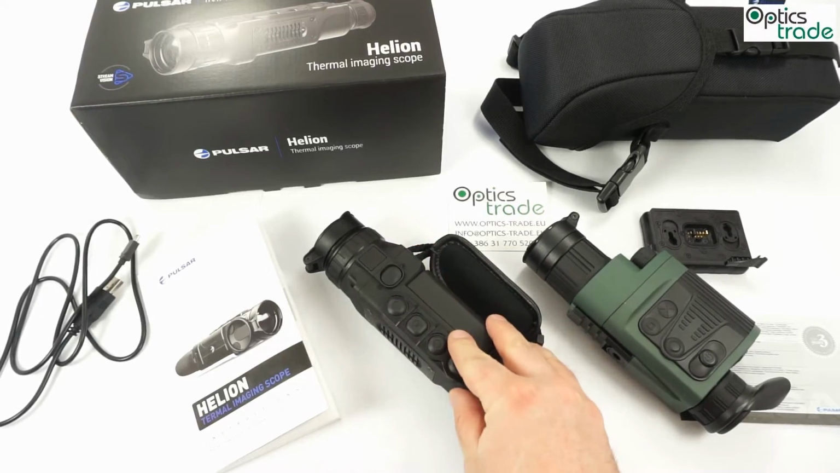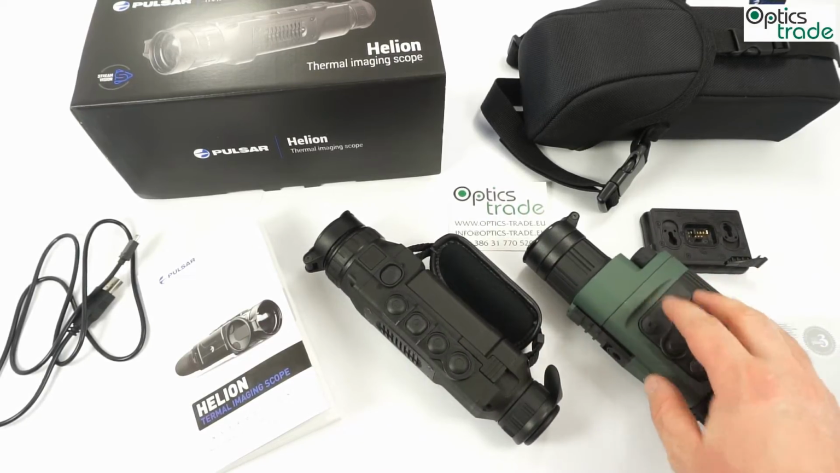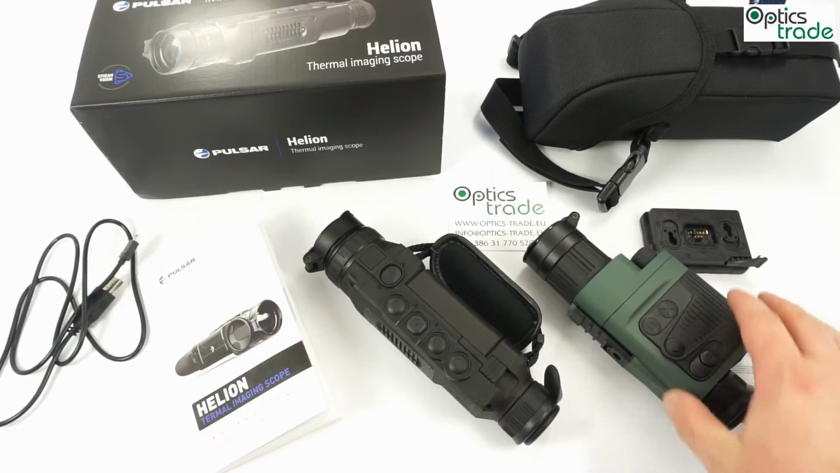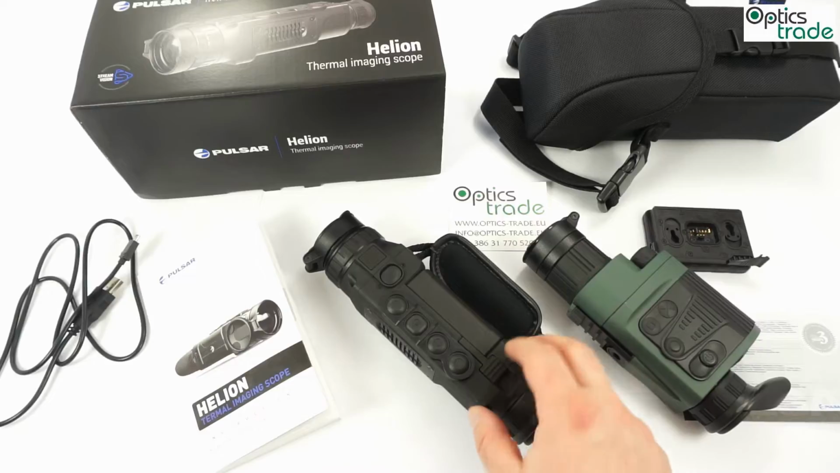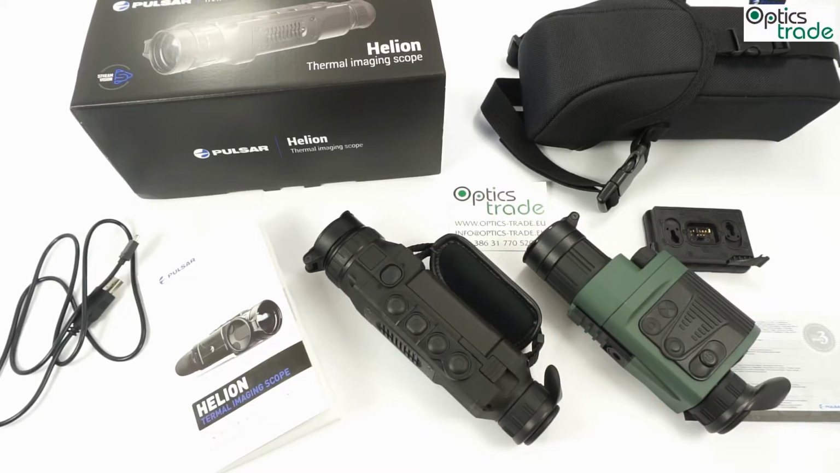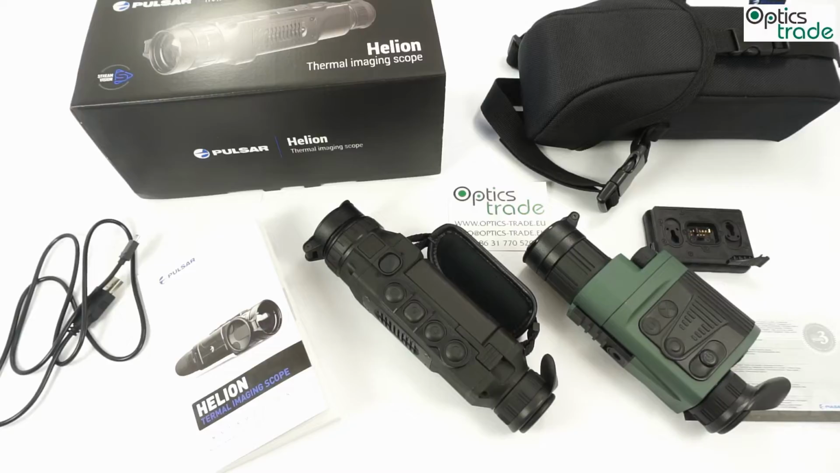The build quality of the new devices is better than it was with the old ones, even though the old ones are also great. There was no real resentment with the old ones, at least, but still the new Helion have better housing and they have waterproofness, IPX7 standard, so you can put this device into water up to 1 meter of depth and it will still work without any problem. It was not the same with the old ones.